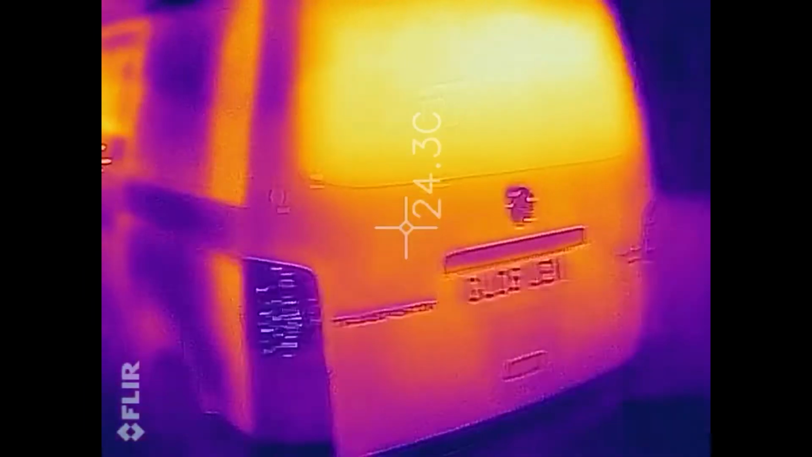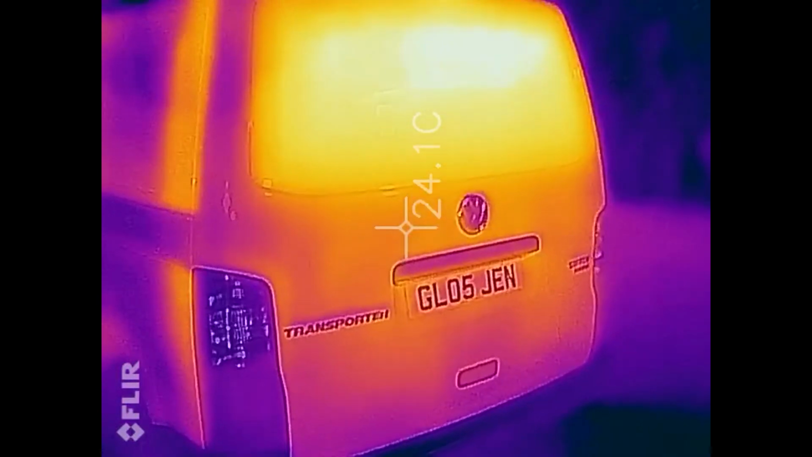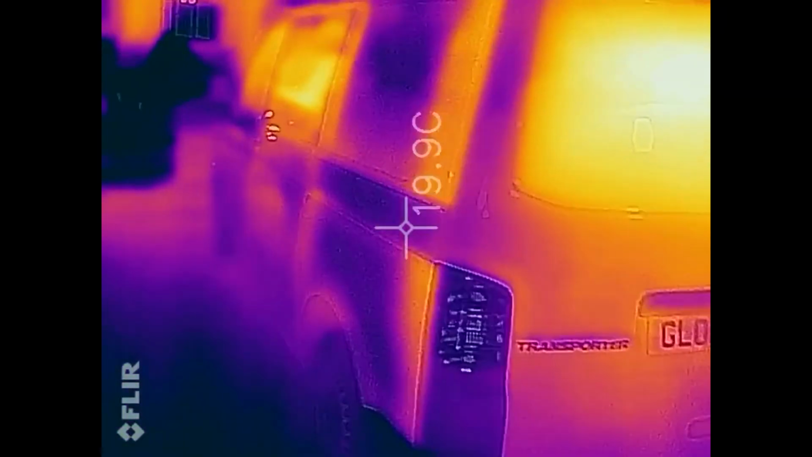Hi guys, right, it's been 1 hour and 20 minutes and it is now just before 10:15, so we're going to swap over to the thermal camera and see if there's any difference. I hope so after today, a lot of work. Right, I've got no insulation on the back door at the moment, so you can see that the top of the back door there is glowing away, so it's letting heat out.